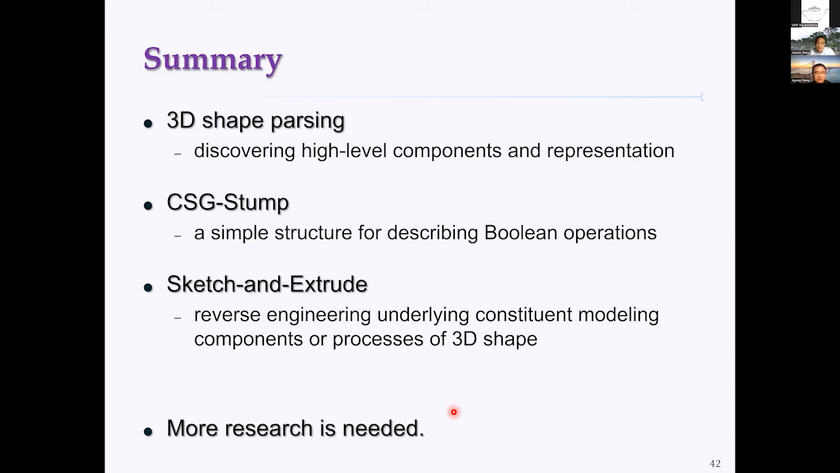Recently, neural representations, like neural implicit functions and the CSG-Stump network, are a new way for geometry modeling, right? Do you have any suggestions on this research direction?